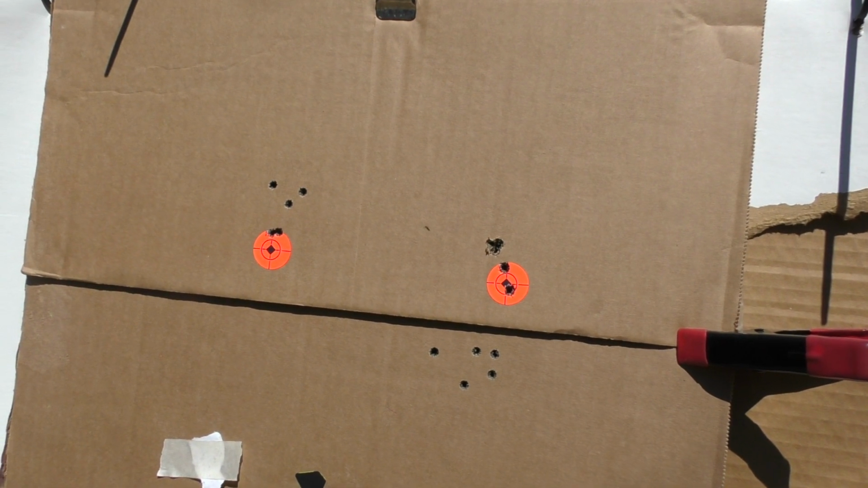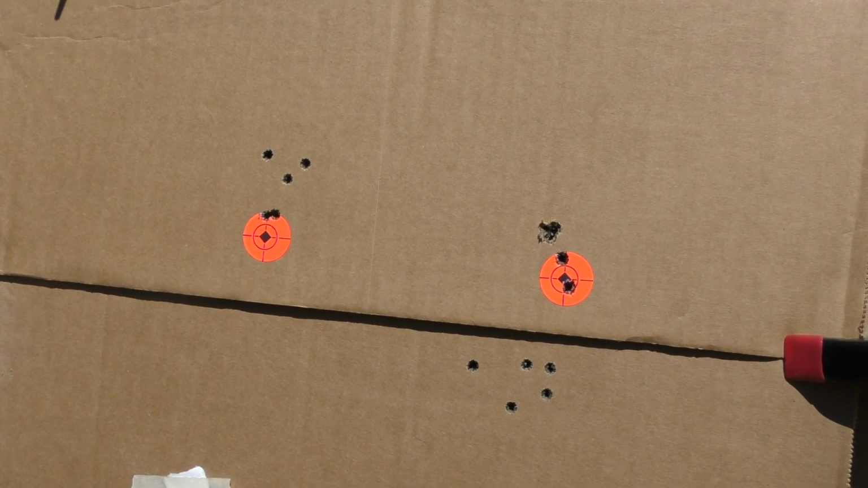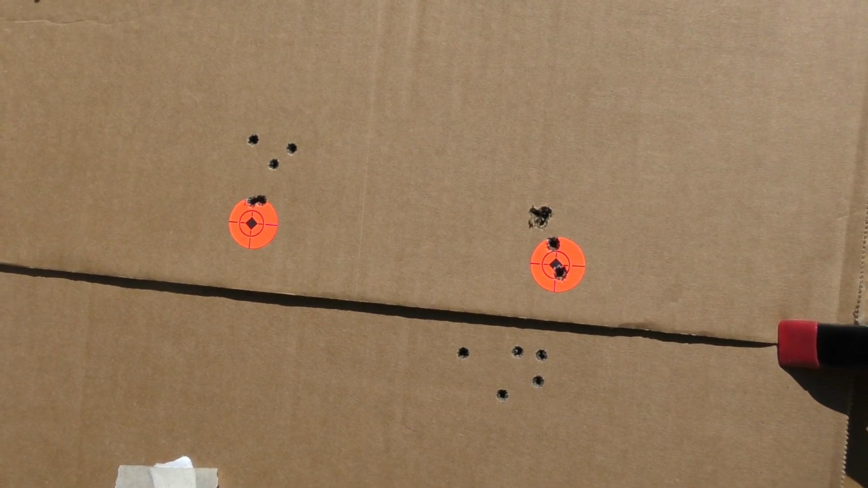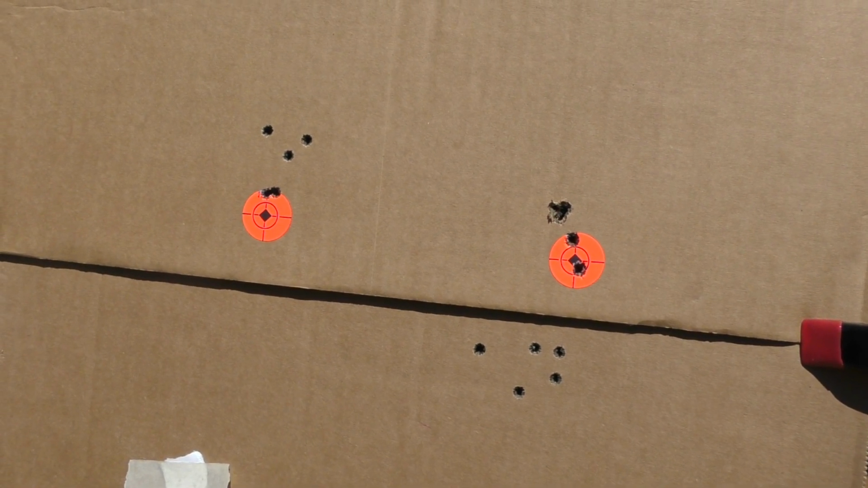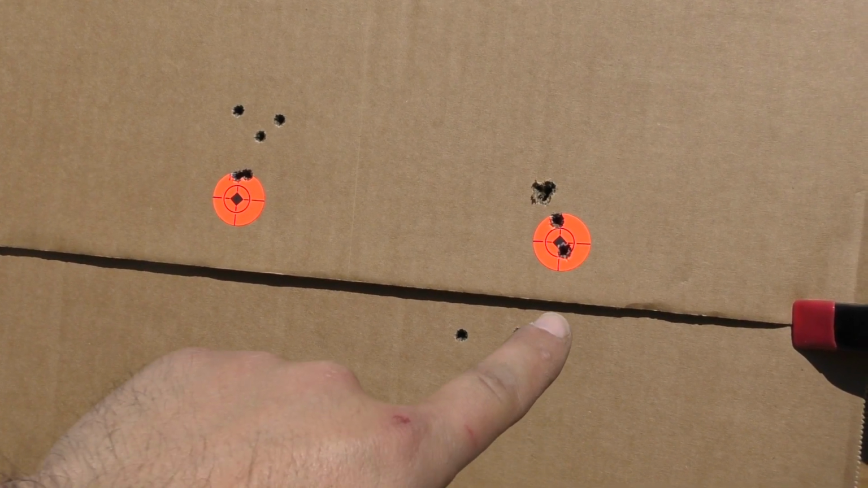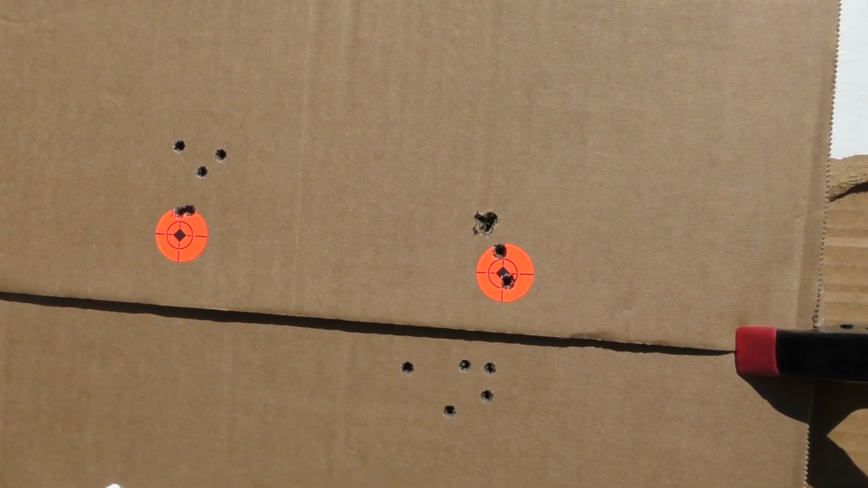Alright, final update on the baseline accuracy of the rifle system and ammunition before going to the Hogster Stimulus zeroing process. Again, we had 224 Valkyrie 90 grain, 224 Valkyrie 88 grain, and then 6.5 Grendel 90 grain.